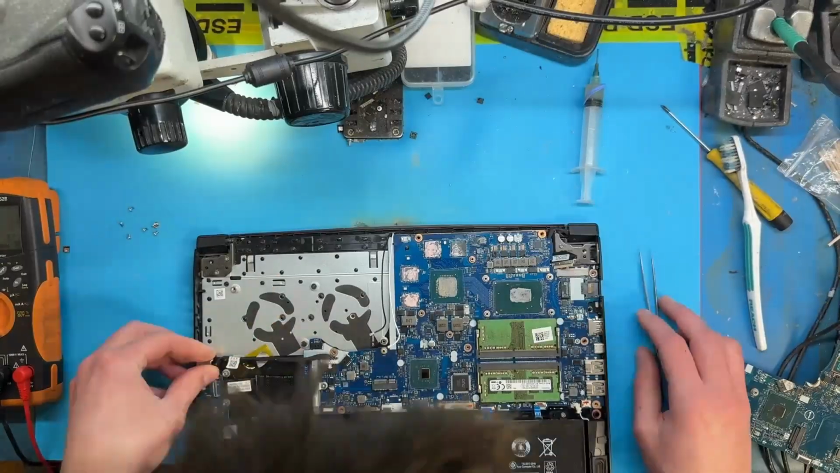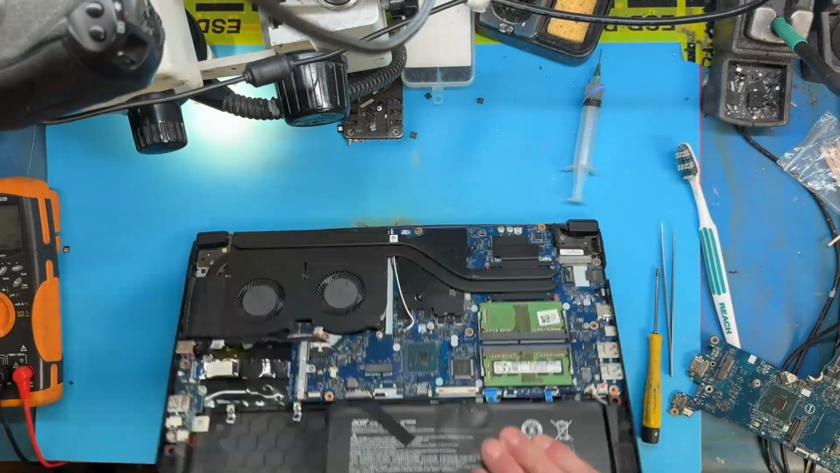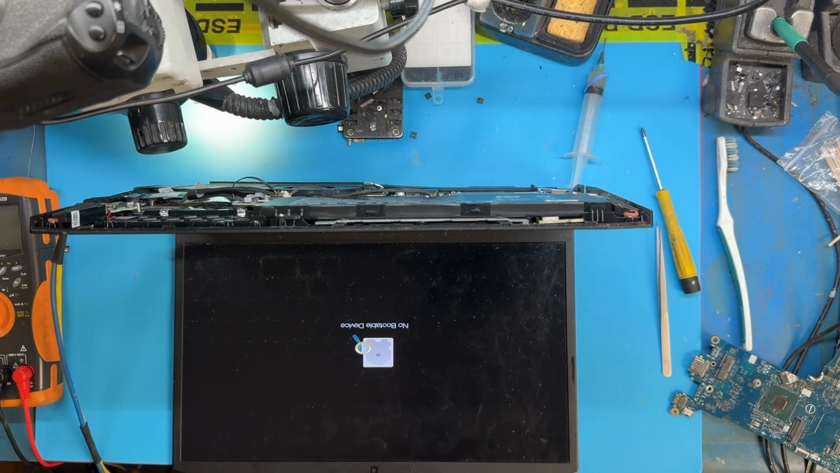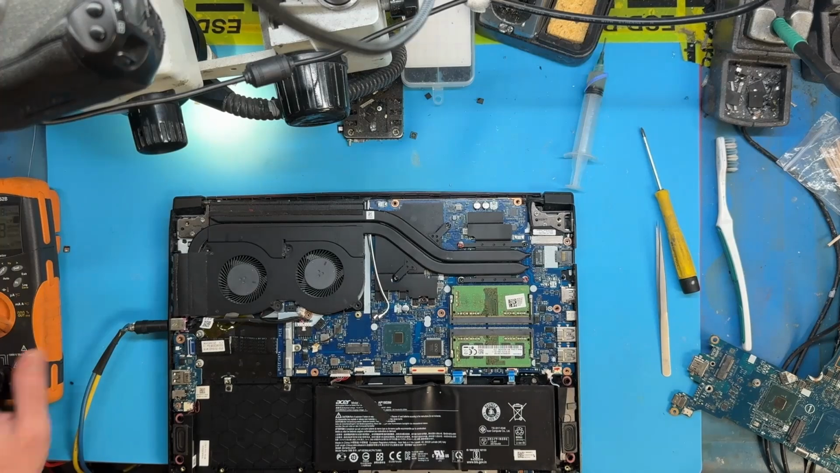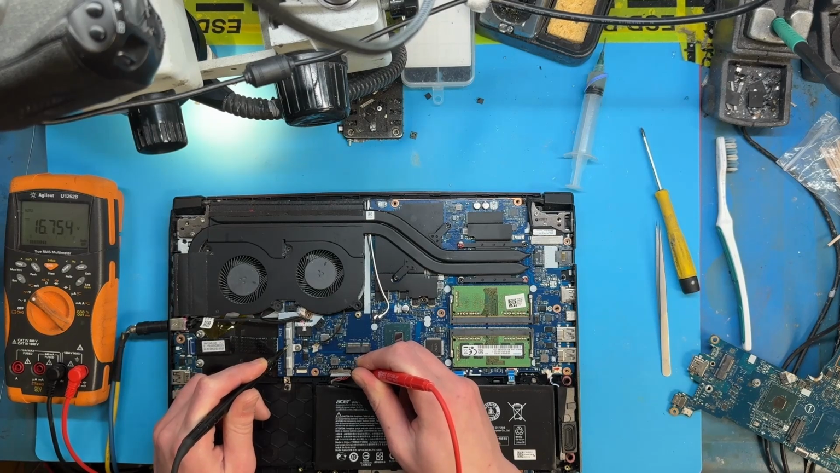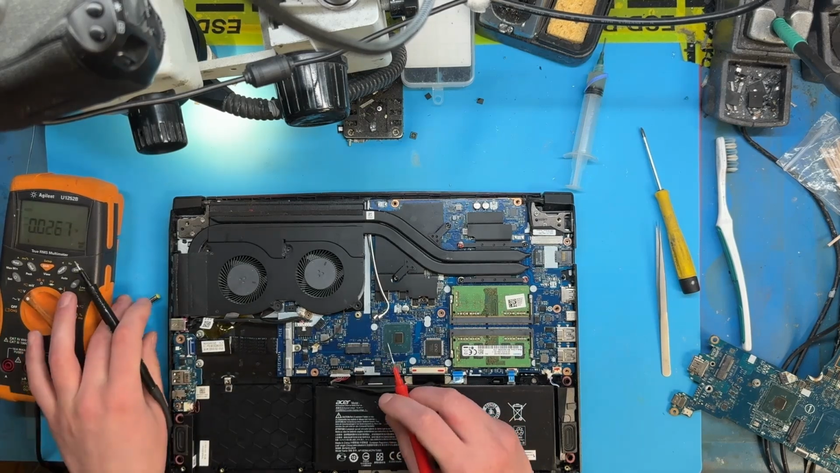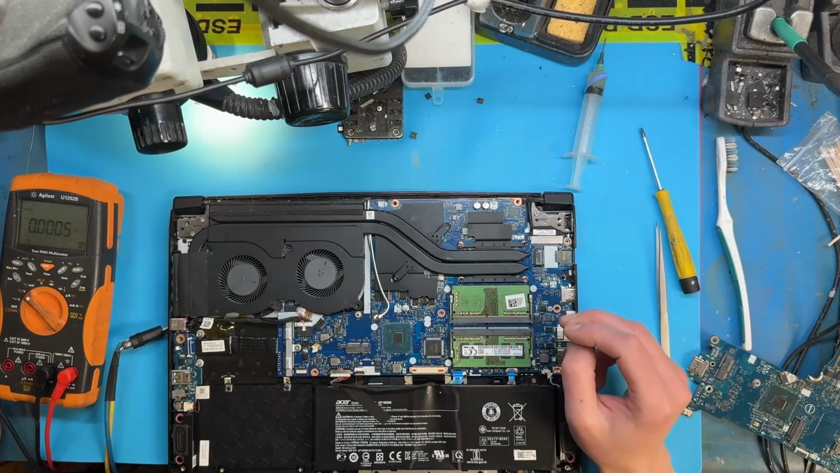Pop it back together. And she works. Just check it's charging the battery. Yeah, it's all good. Before I send the laptop out into the world, I'm going to give the board a quick ultrasonic to take care of the crusties, clean the fans, and plonk some new thermal paste on.